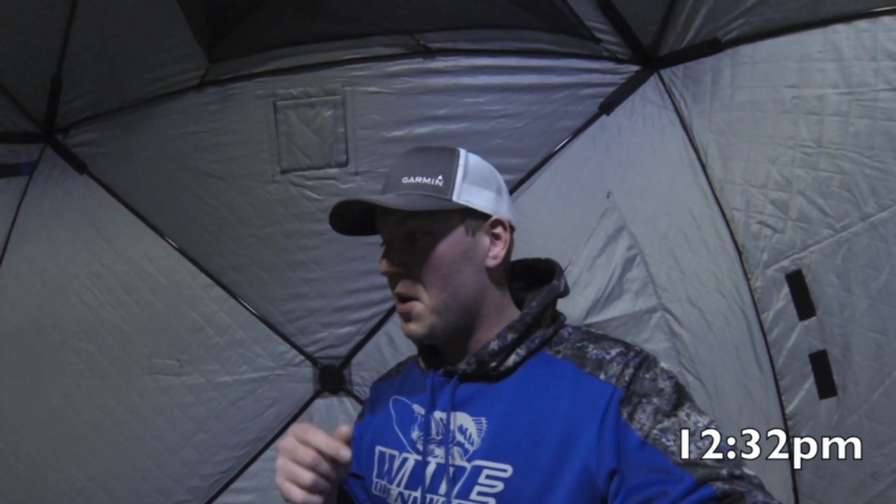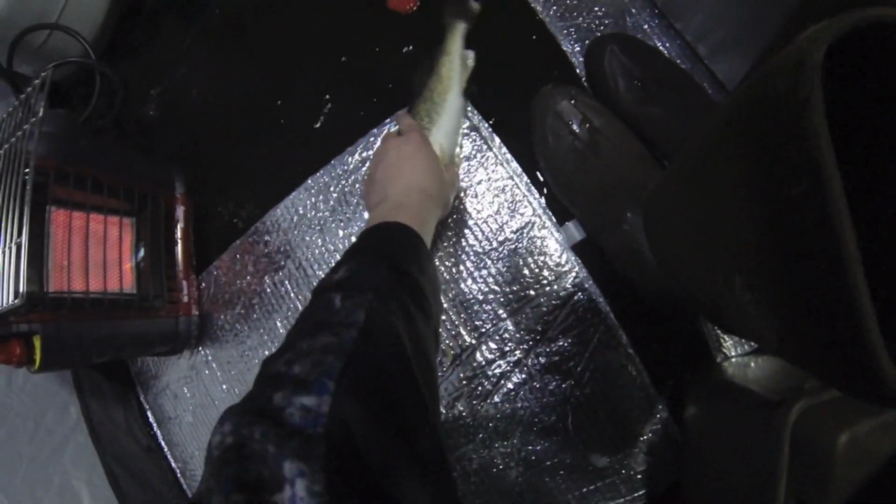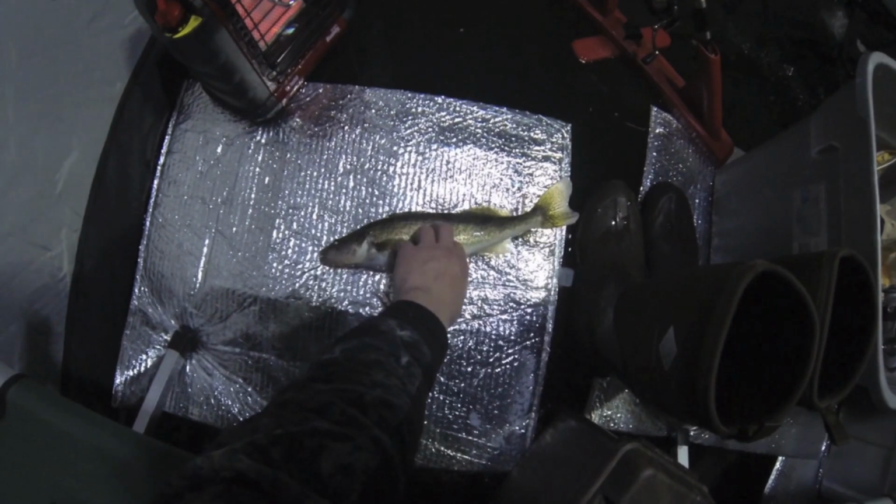So I was just sitting here, I had the light down pretty low, and all of a sudden I heard my automatic fisherman go off. I just caught this walleye here. I'm guessing he's probably about 16, 17 inches. This guy is going to be going home with me to the dinner plate. Our first decent fish of the night. We got that perch before, but we might be onto something.